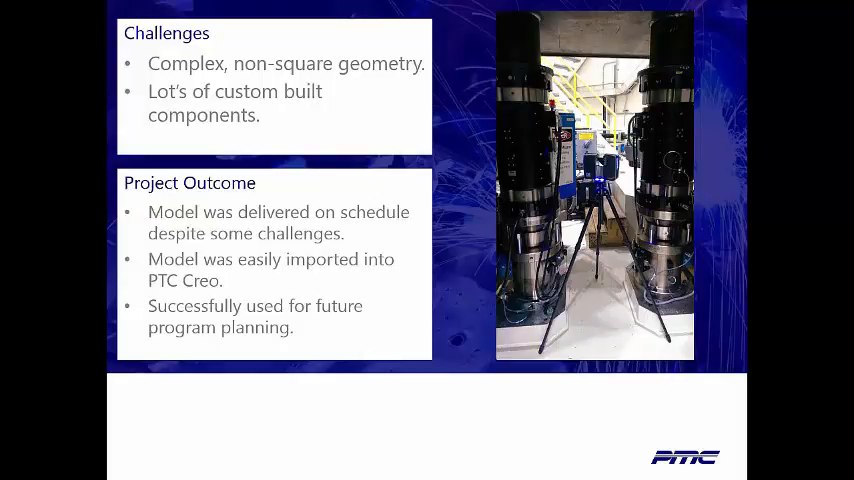The other thing we ran into was a lot of custom components. A lot of the modeling we do, we have huge standard libraries for now that have been developed over the years. Very little of those libraries apply to this project. Almost every piece had been fabricated on site.